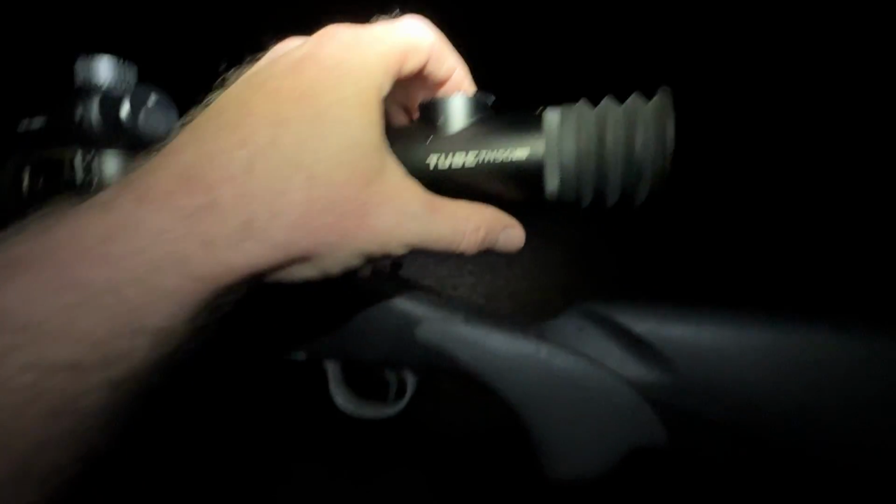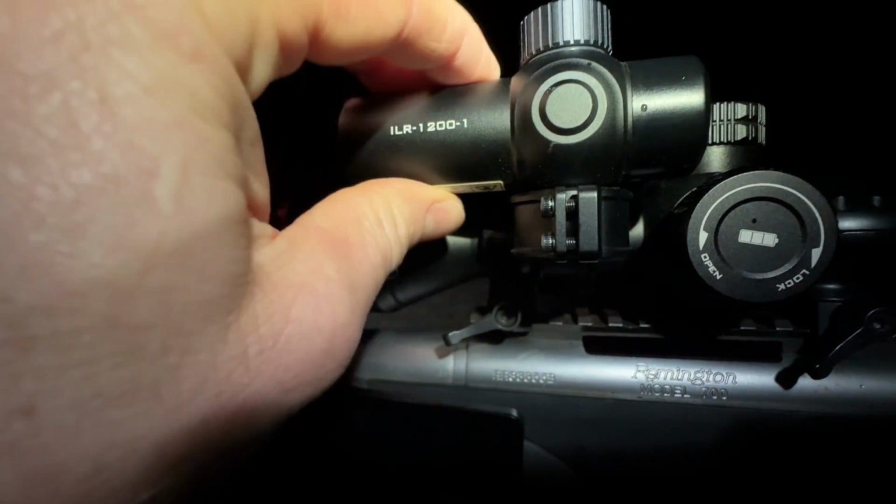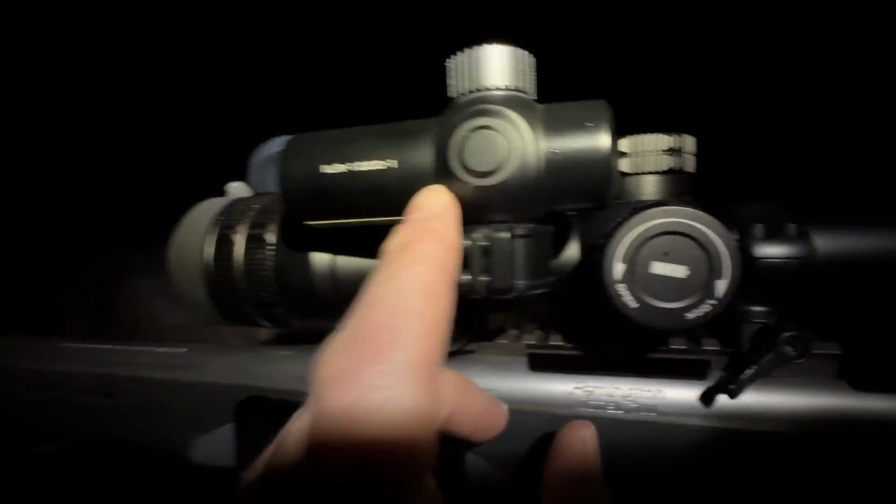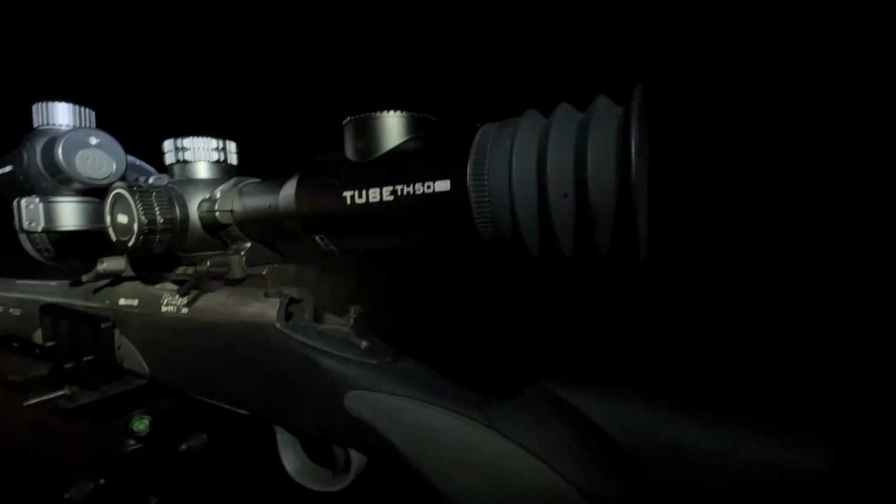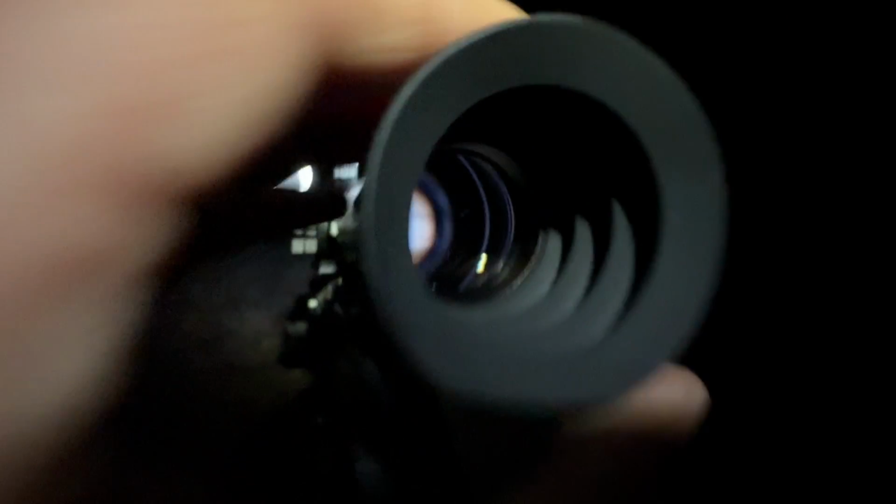Quickly run over it again. So we turn our laser on. We get this loosened off just a little bit so that we can move this around. So that's got a little ball in there that can move. And then we want to point our scope where we want our laser to be. Okay, so something over there that we want to look at. And then we point our scope at it.